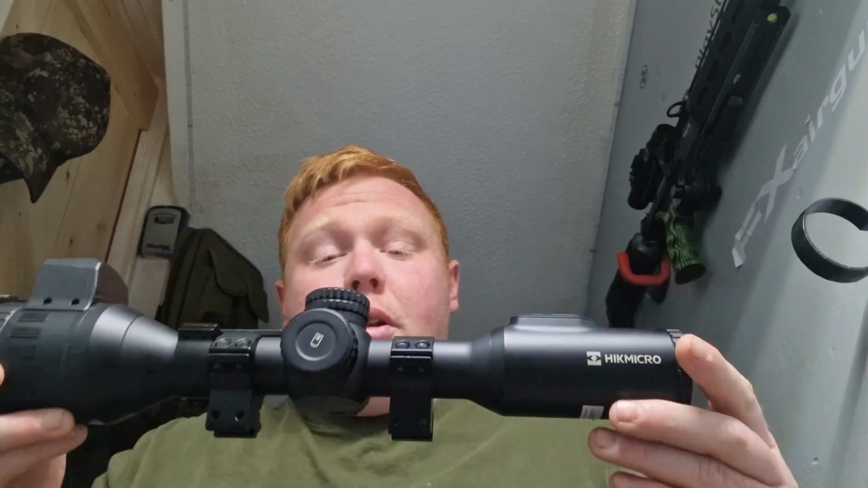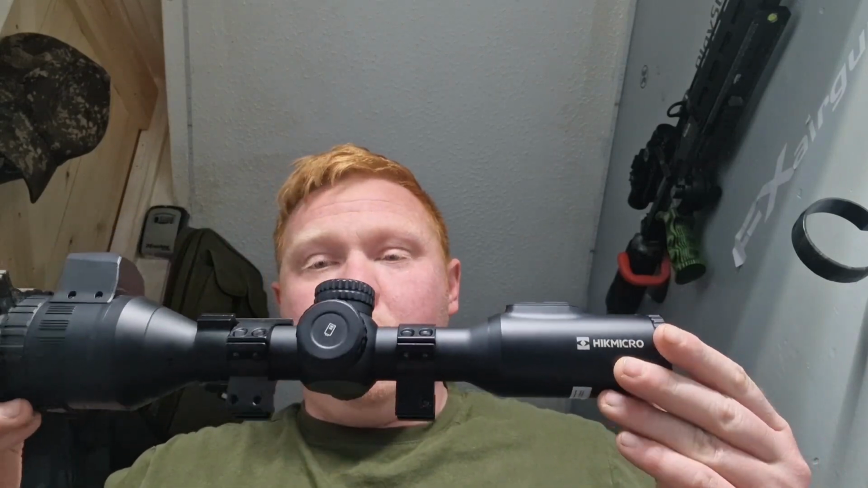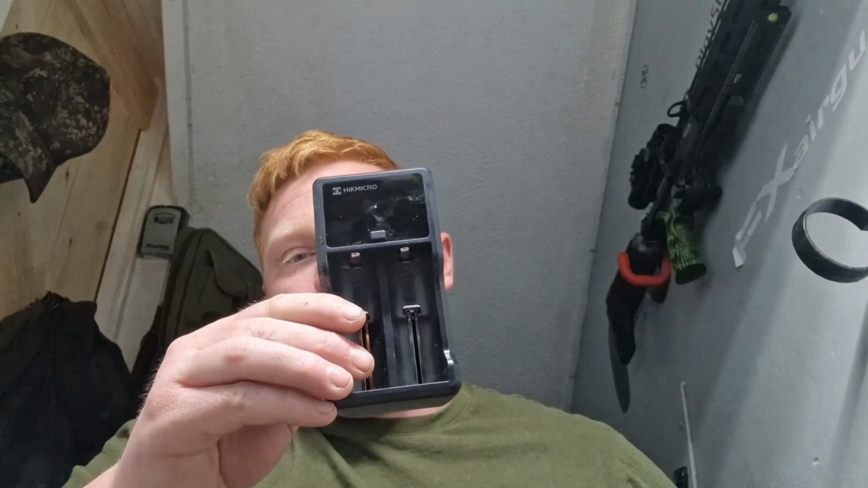But no, overall opinions of this scope are brilliant. Can't fault it at all. Really is a very good scope. Like I said, just that little update to get that niggle out, but that's only personal preference, that's only me. I'm not going to show you what's in the box because there are plenty of unboxing videos out there for you to see. But what is nice is you do get a charger in this one, a nice good quality charger.